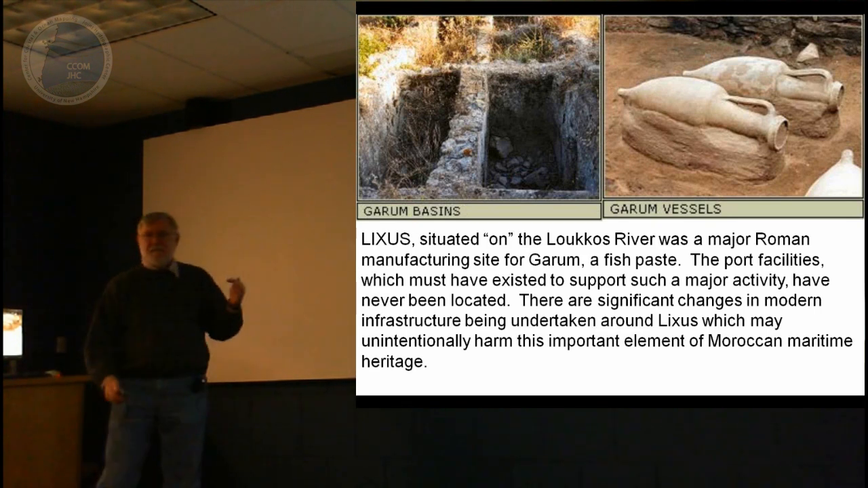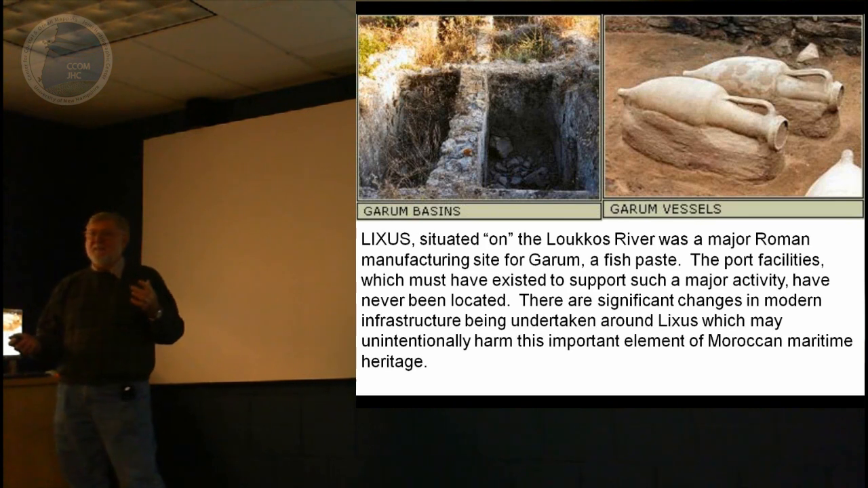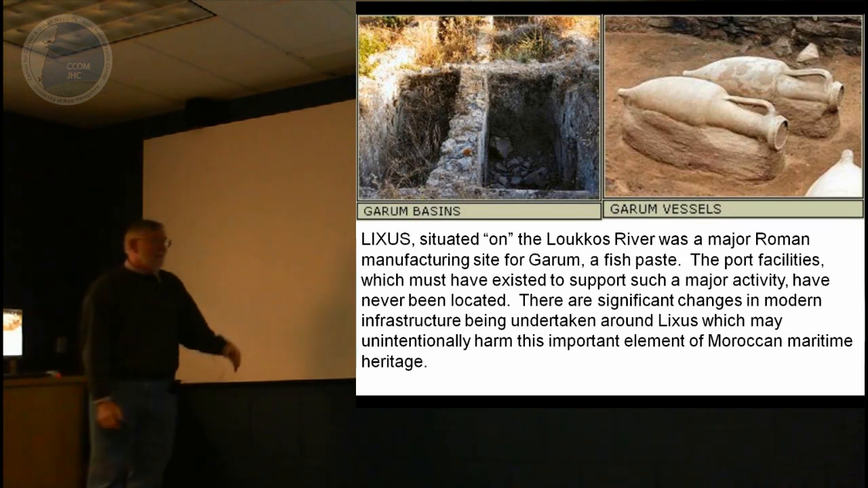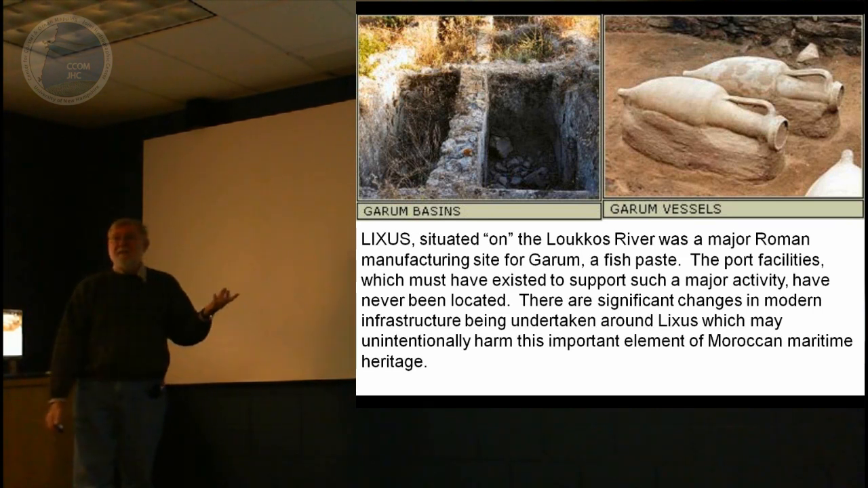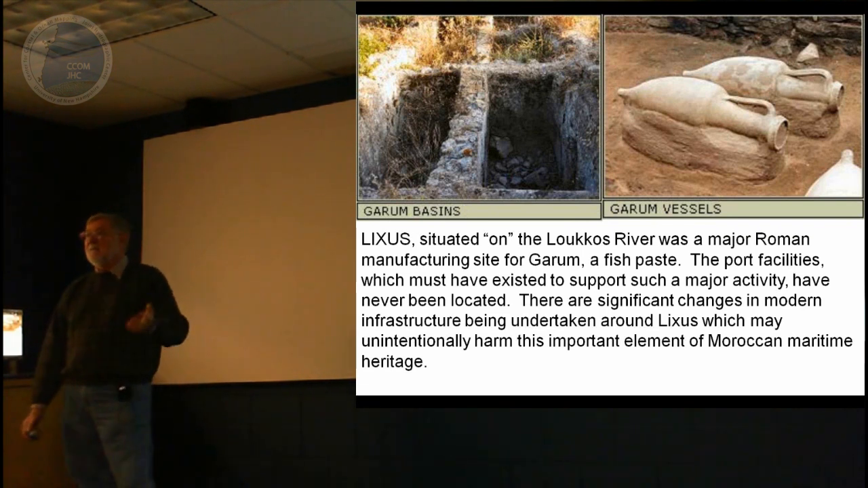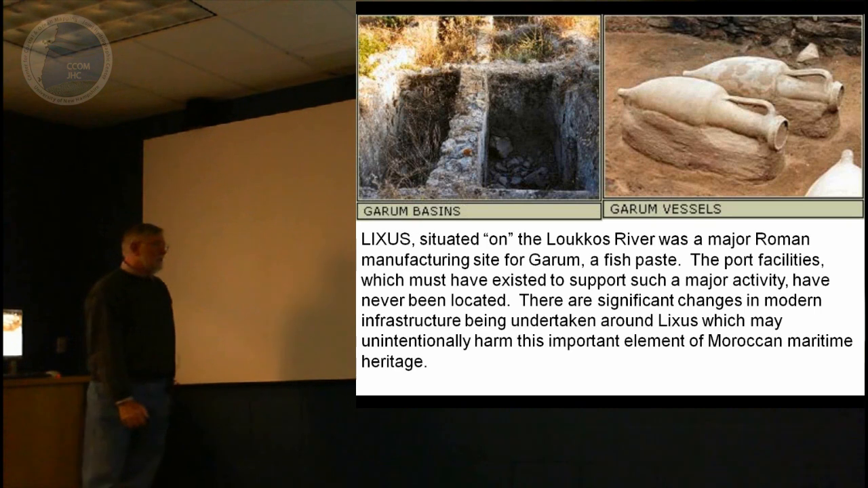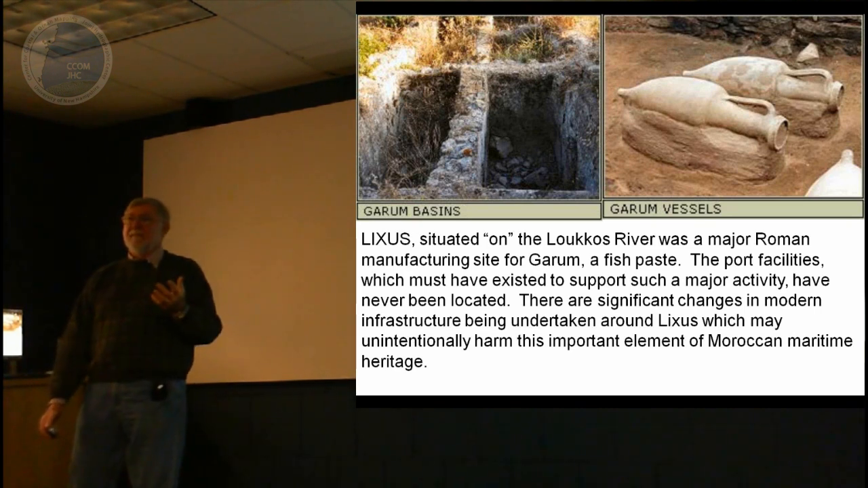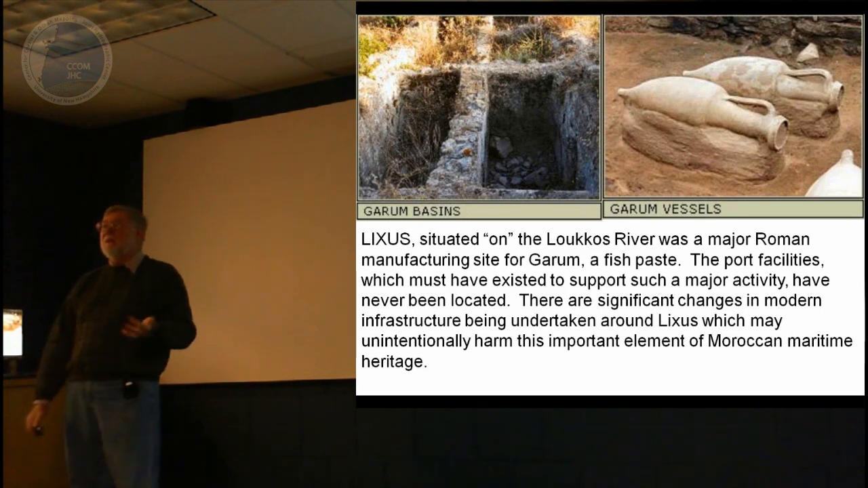So you've got this Roman facility in which they didn't make amphorae locally. They're shipping amphorae in, and they're also shipping out a large amount of this fish paste. In the meantime, they've got local fish and local salt. So the point is that there had to have been some sort of major port facility in order to take care of this material transfer, but one's never been found. The port's never been found.